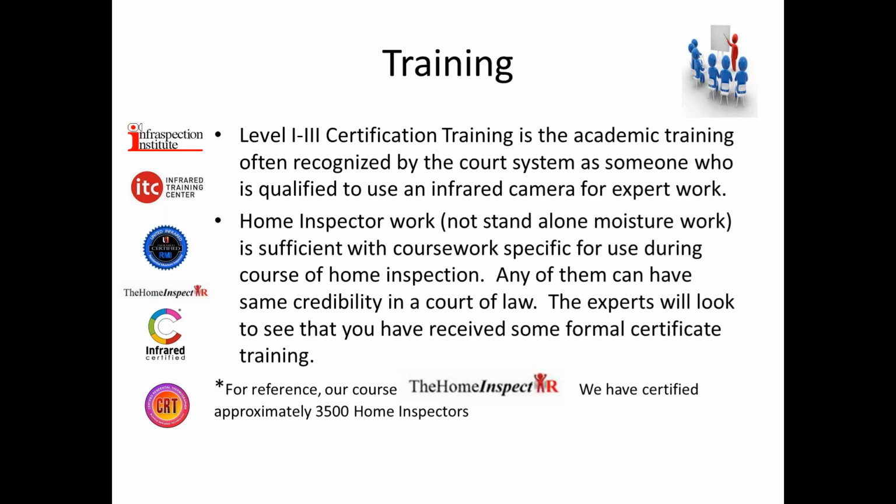All right, so keep in mind that there's a lot of different training opportunities. Nachi has training, there's other groups, there's certification. I want to kind of dispel some of it for you guys. Really, in reality, as far as international being recognized, level 1 through 3, whether it's Infraspection or Infrared Training Center or so, they have a certification by ASNT standards, and those are recognized pretty much by every Fortune 500 company.